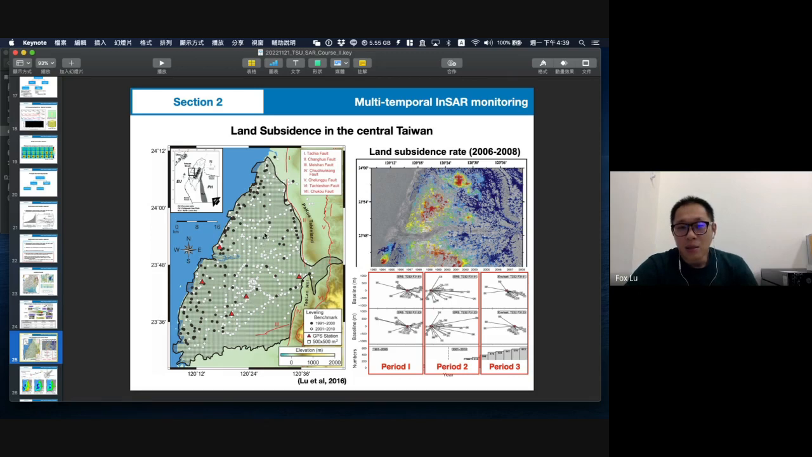In this fluvial plain, the subsidence moved from the coast area to the center of the plain. This figure shows some serious land subsidence areas in the Zhuoshui River fluvial plain, from 2006 to 2008. But at that time, we wanted to know what happened before the 2000s.